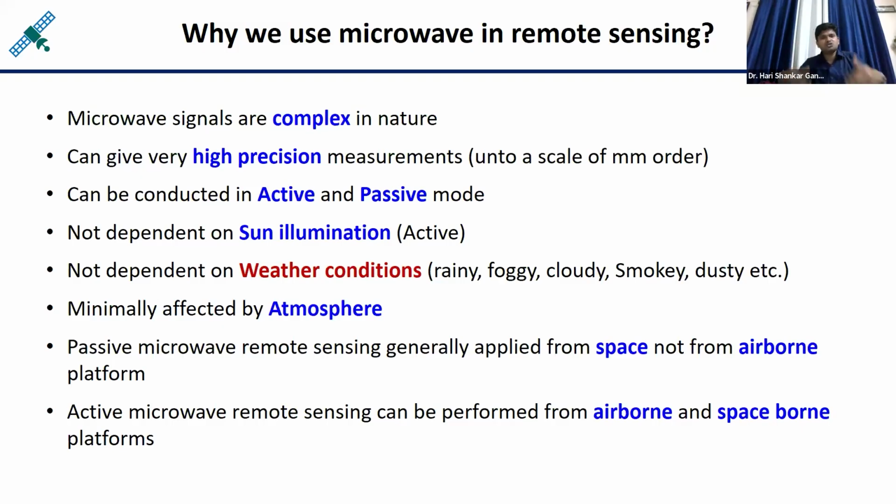So those things we want to see in the subsequent slides: what kind of phenomena are happening where the movement involved is of the few centimeter scale or the millimeter scale. Those things we will see.